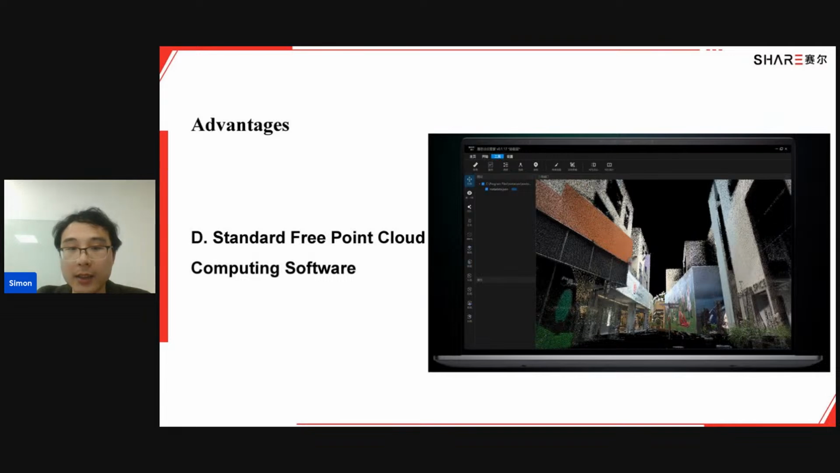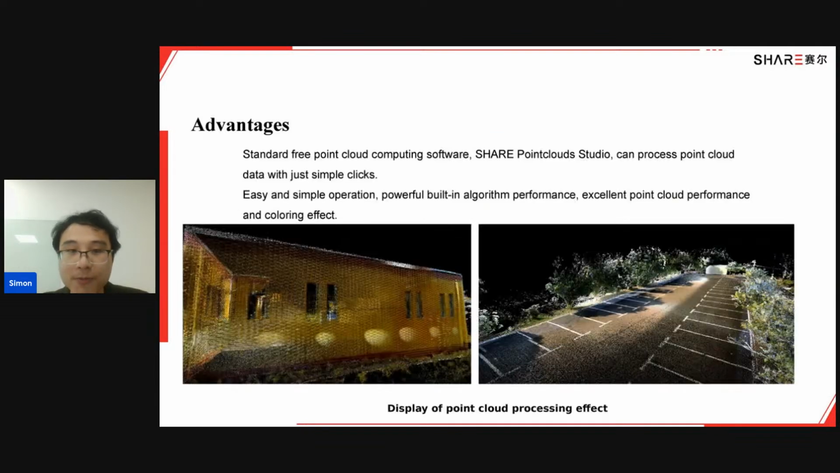The last advantage I'd like to mention is our free software. Yes, you can get our software from our official website for free. Here are two images that have been processed by our software, and you can see the details, how this building looks and how the tree looks.